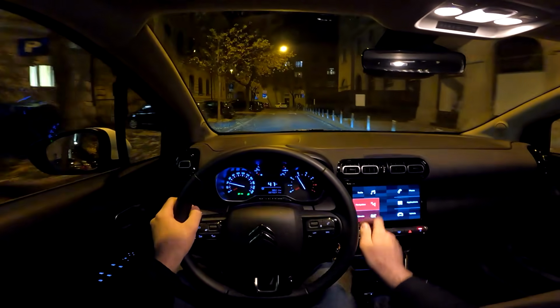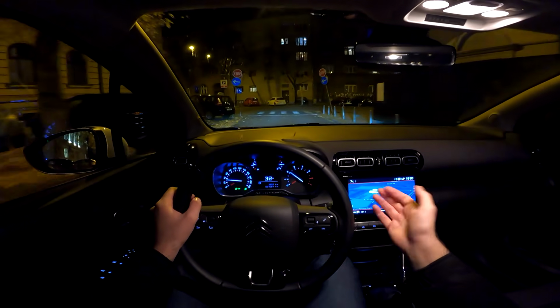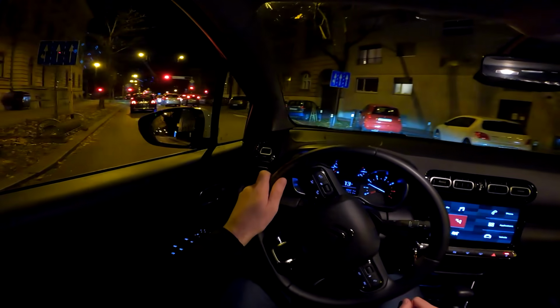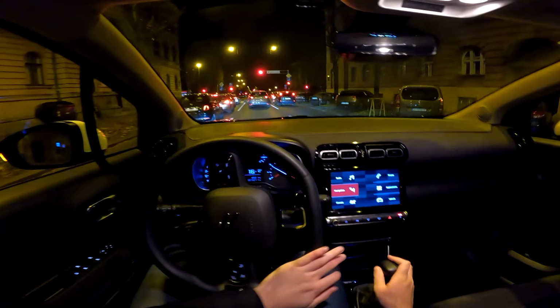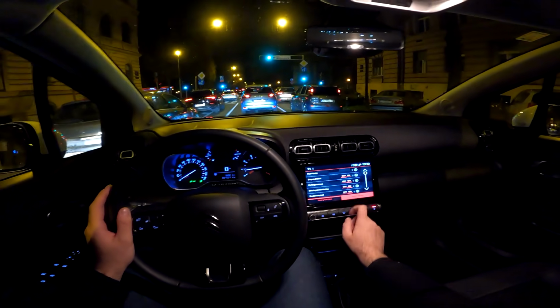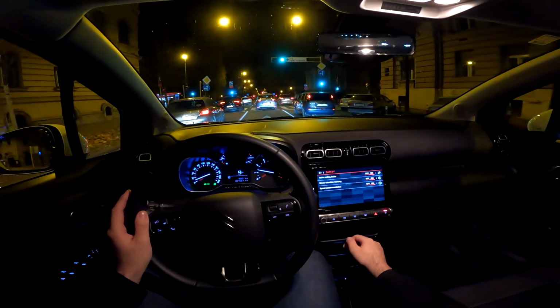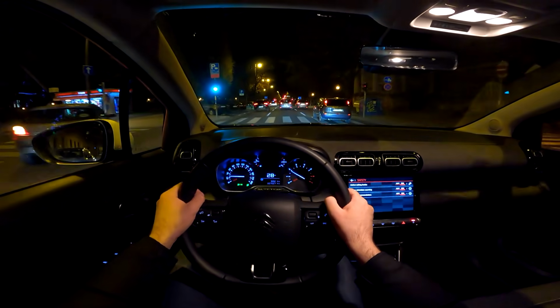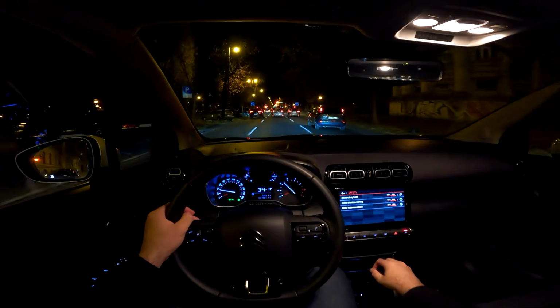And one cool feature, whatever you are doing here, if you press the screen with 3 fingers, you go back into the home menu. So that's quite cool. And then here on the vehicle settings, you can adjust the driving functions and the safety systems. Speaking about those, up to 12 driver assist systems are available on this car.